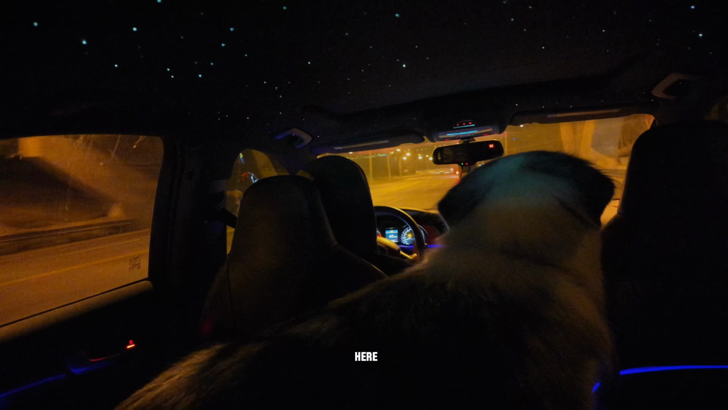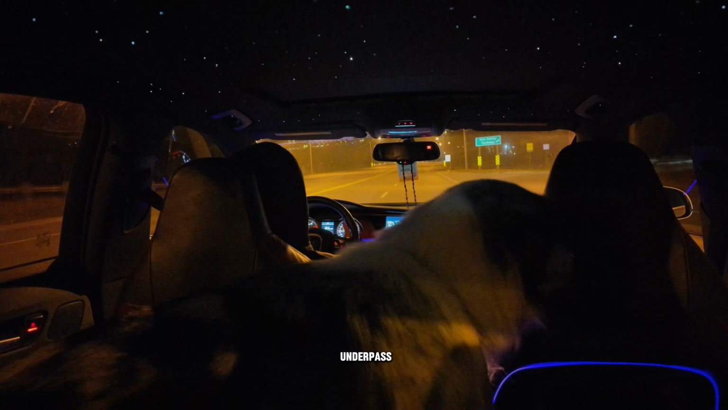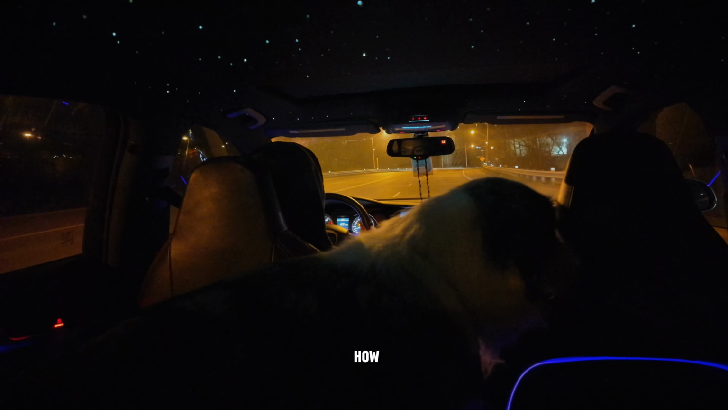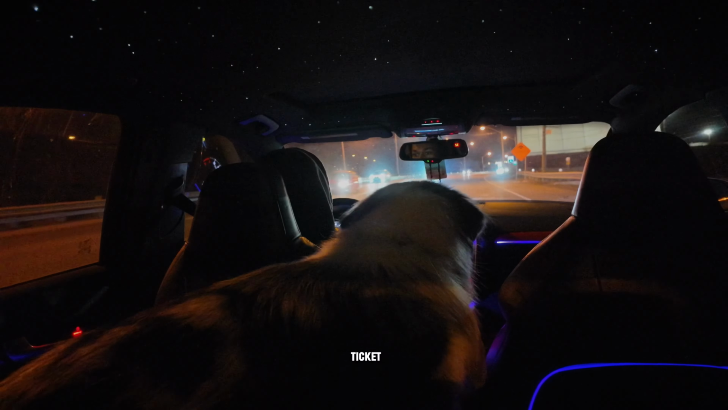Oh yo, right here is a deadly spot for cops. We used to come here back in high school. It's called Underpass. There's like a bridge, a basketball court and a skate park under the bridge. But right here, look how big this street is, right? It drops down to 40 kilometers. So it's so easy to get a ticket here.